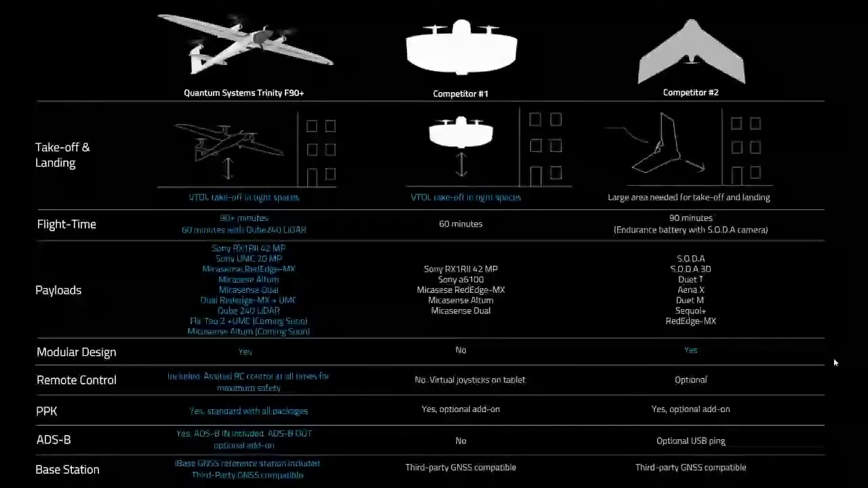And then remote control is really important. That's often overlooked. With the Trinity, a remote controller is included, and you have assisted RC control at all times for maximum safety. So they're unlike competitor number 1 that has virtual joysticks on a tablet, or other fixed-wing drones that they don't recommend use the RC at all or don't even give you them. The Trinity always has it for basic backup safety in case you have to maneuver manually on hover, takeoff, landing, or in cruise mode. You have all the options.